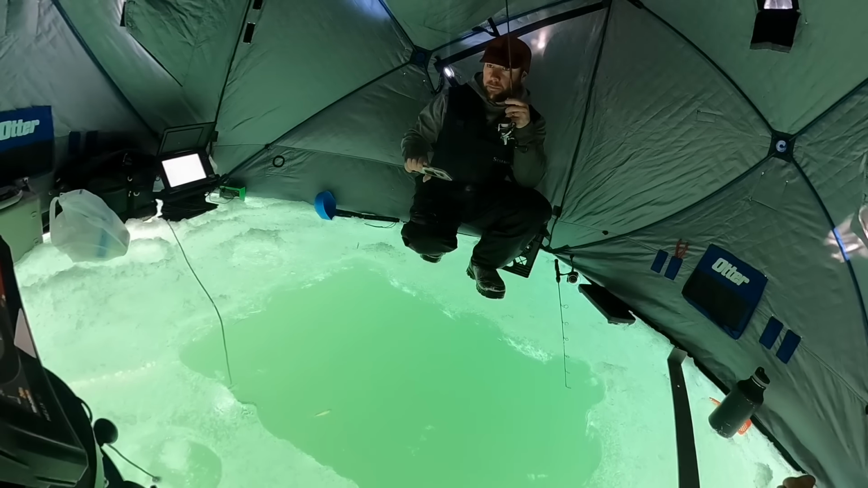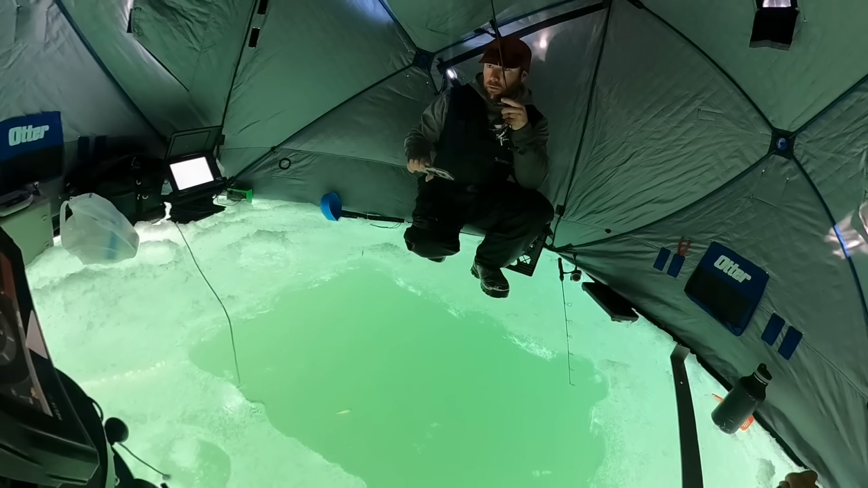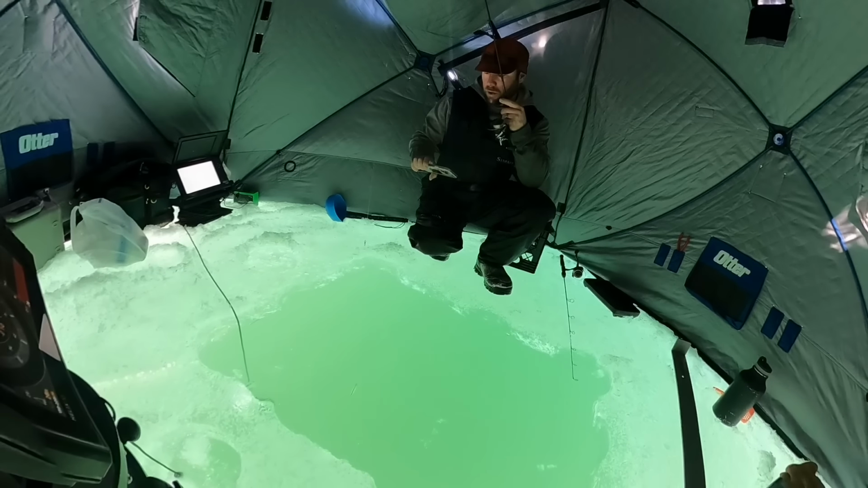But anyways, you can see how darty and how glidey this thing is, and it activates extremely quickly on the rise. It's not too hard of a vibration. I think generally speaking, really hard thumping vibrations don't work quite as well for lakers through the ice. I like something a little bit more subtle. The rear line tie will definitely work, but I lean a little bit towards the front line tie, but it might not hurt to experiment a little bit.